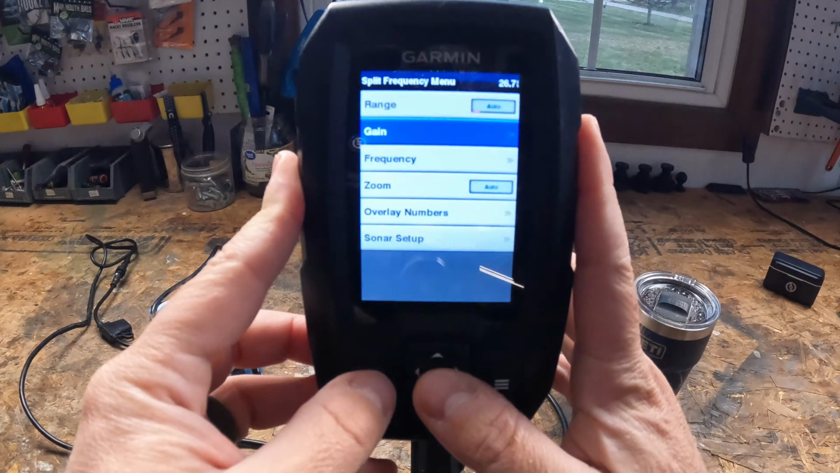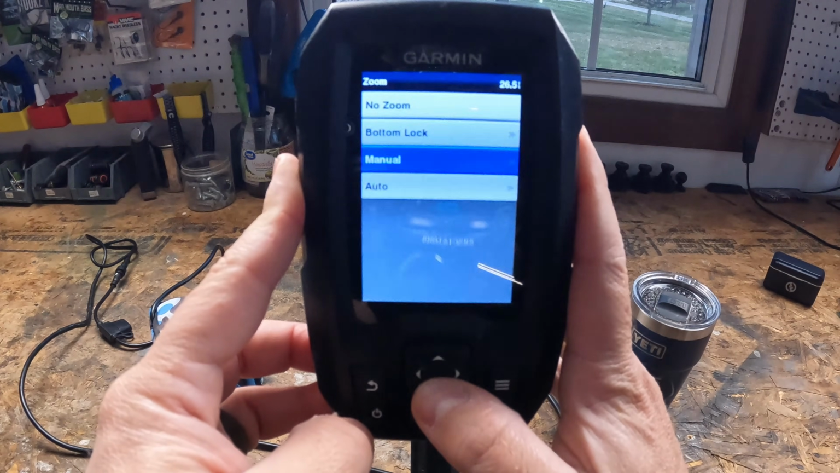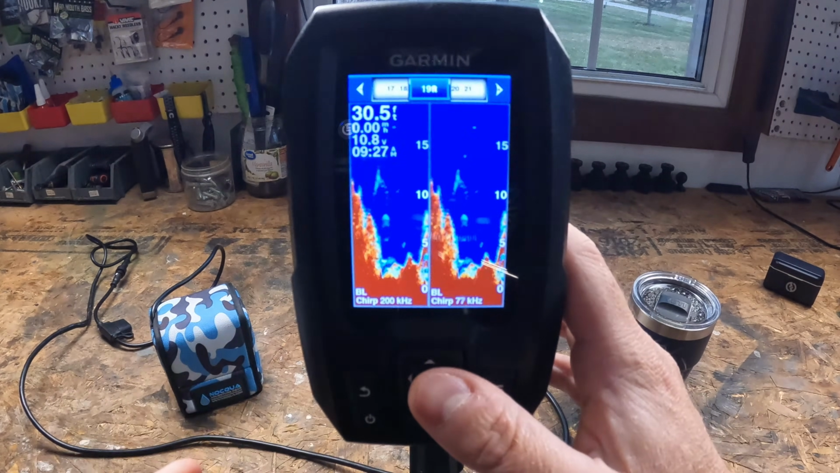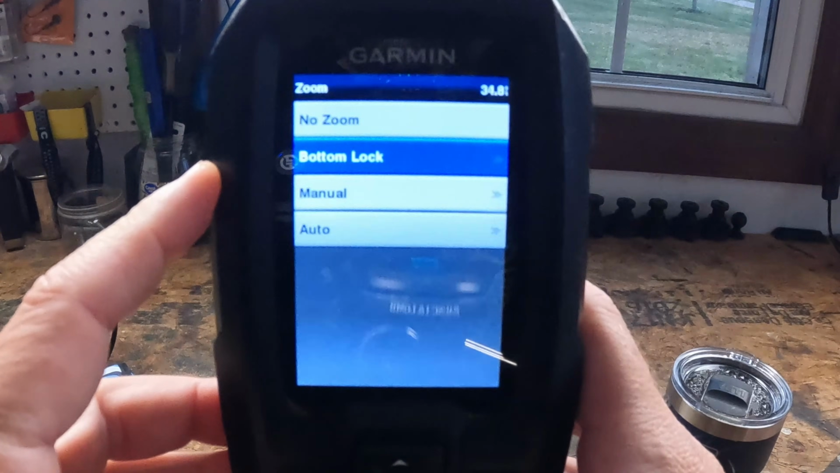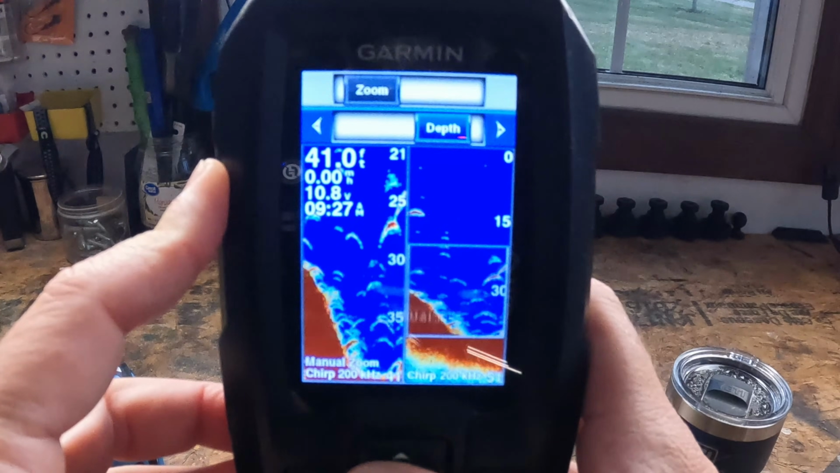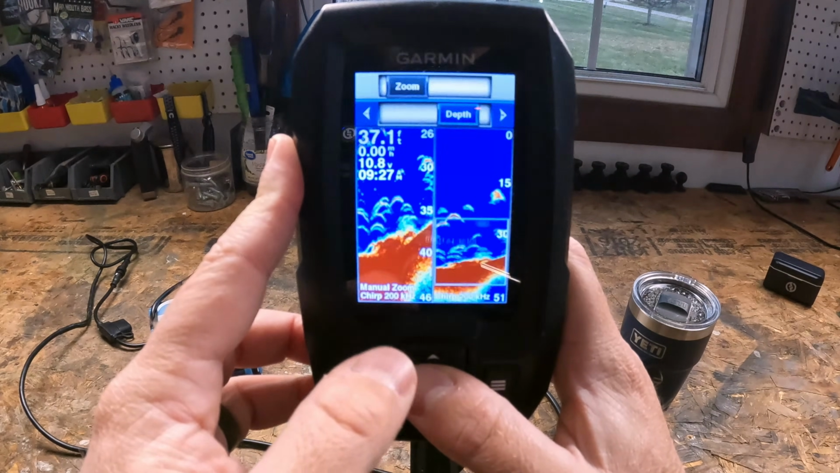So let's hop back out. Next, you're going to have zoom. It gives you some options here: no zoom, bottom lock, manual, and auto. Bottom lock lets you keep the bottom fixed at a depth band, and it's really great for jigging. Then you have manual, which lets you zoom in and zoom out. As you see that, you can set the depth here as well. This is really going to help magnify a section of the water column.